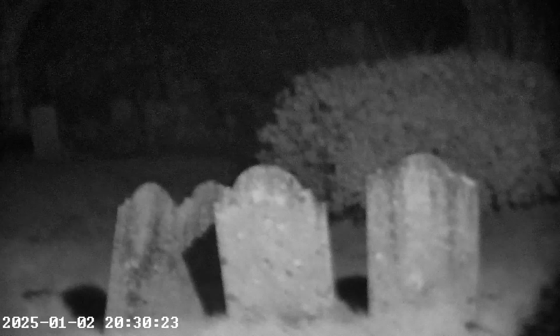Turn the light on. Right. Here we go. This is creepy, man. And this is the path we walked down earlier, side of the church. I literally can't see anything. There's the path. Got the gravestones there.